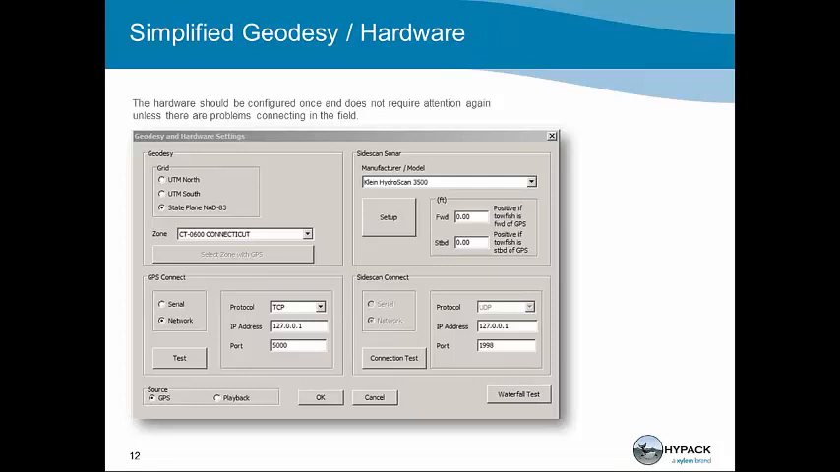On the bottom right is a waterfall test button. Before we deploy a sonar in the water, we want to make sure that the sonar is working. By using the waterfall test button, we'll see the data streaming from the sonar and allow us to do the rub test that is usually performed before the sonar is dropped into the water.